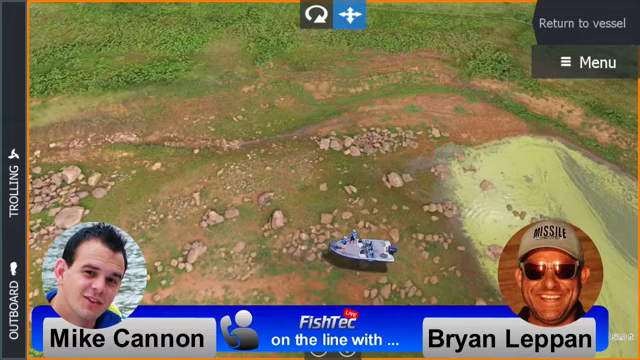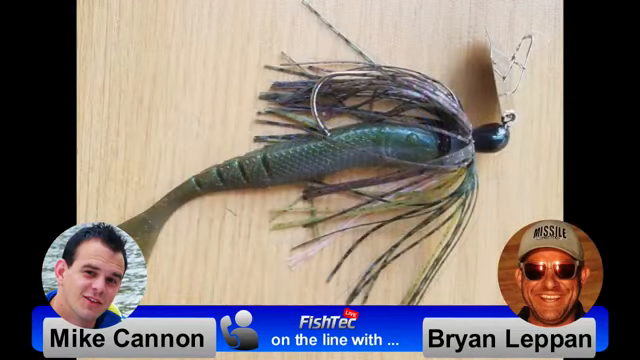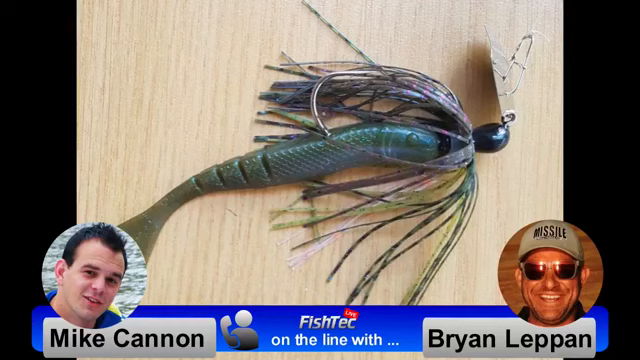Obviously, a chatterbait gets me closer to the fish. The fish don't have to travel as far to eat that topwater bait. And I can cover a lot of relatively shallow water very, very quickly and can get a reaction bite. It's just one of those baits that also catches bigger fish, in my opinion.